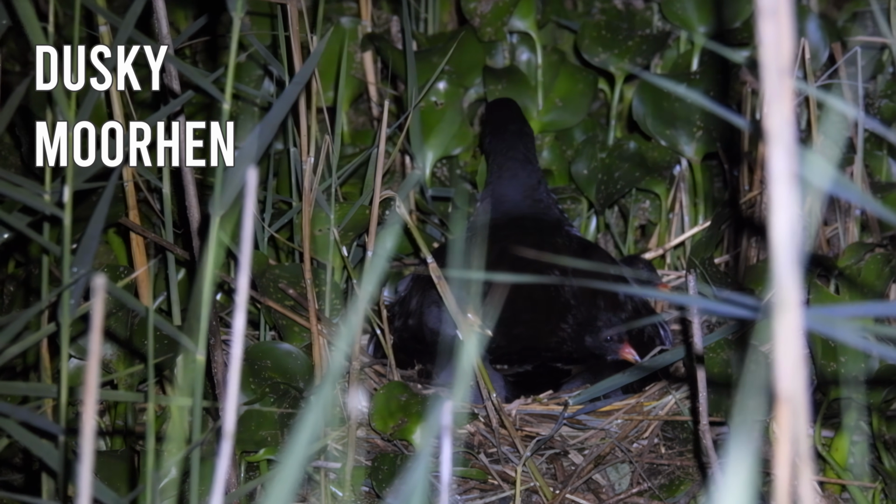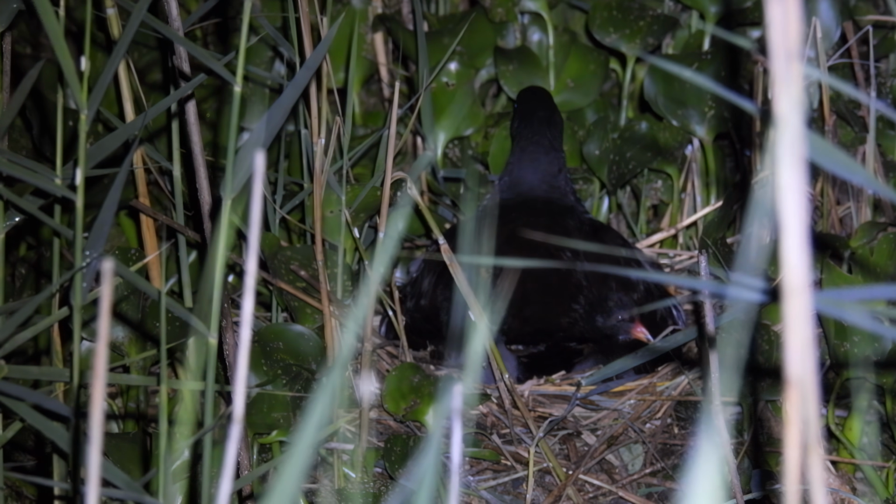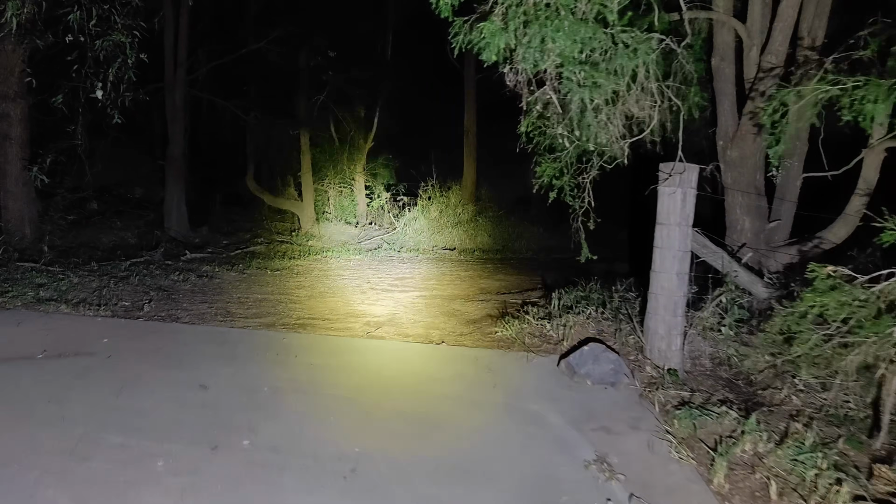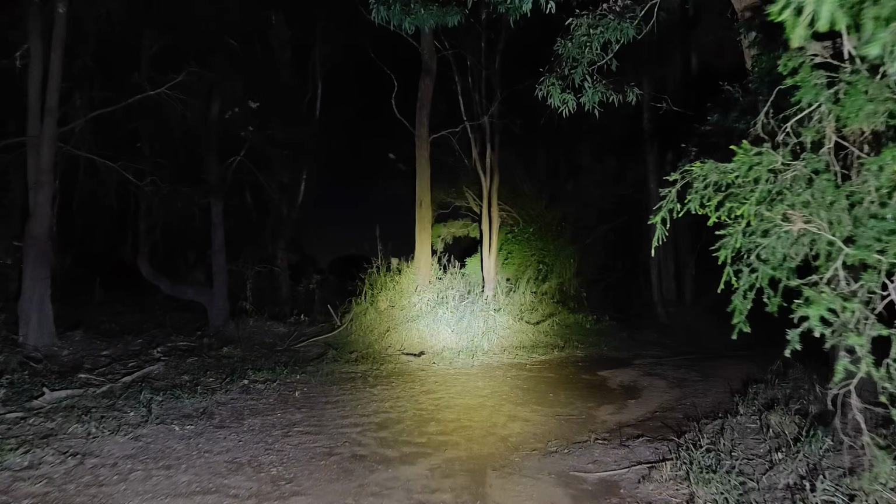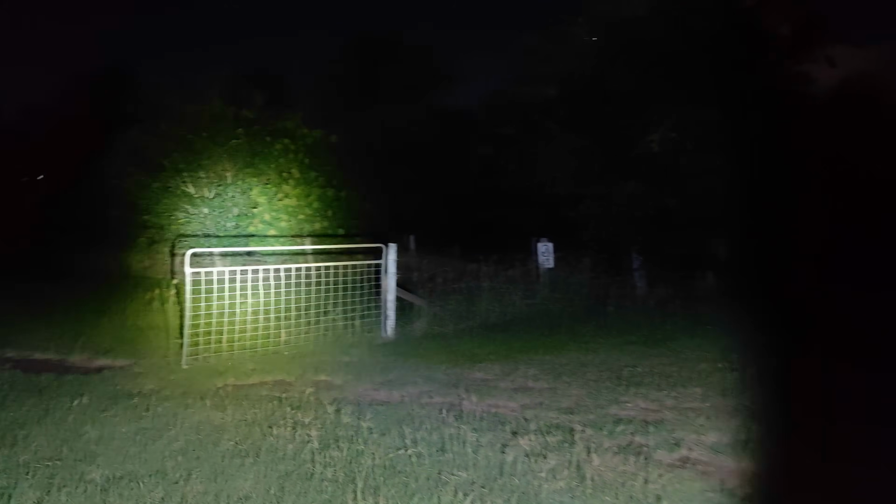Oops, we want to avoid exposing birds with young. With all animals, we want to limit how long we shine the light on them, particularly birds with young and endangered species. By us revealing their location, we risk the animal becoming an easy target for predators.